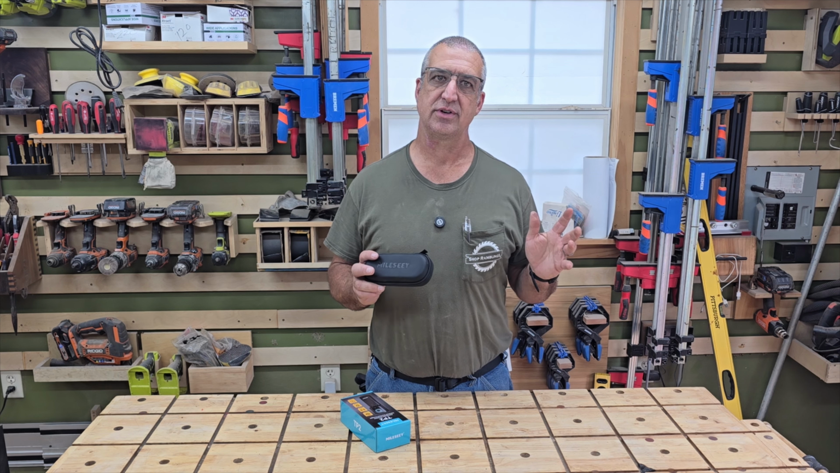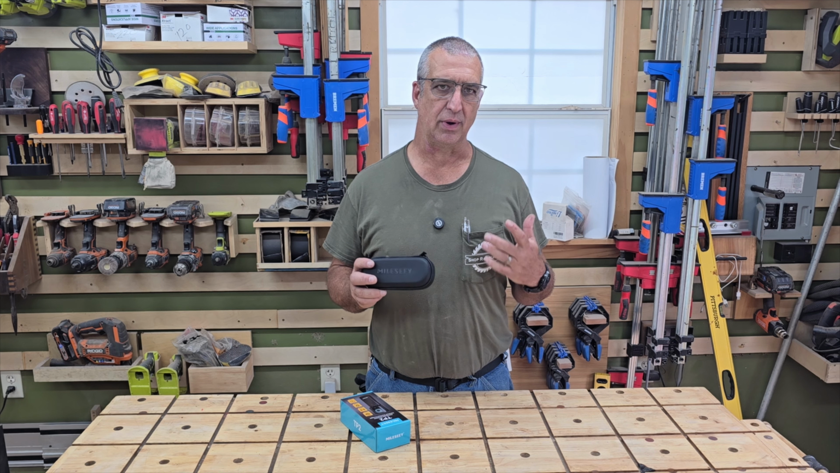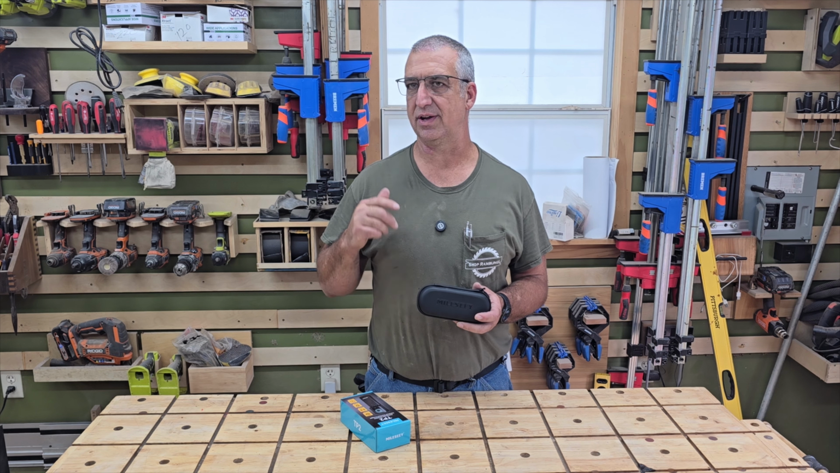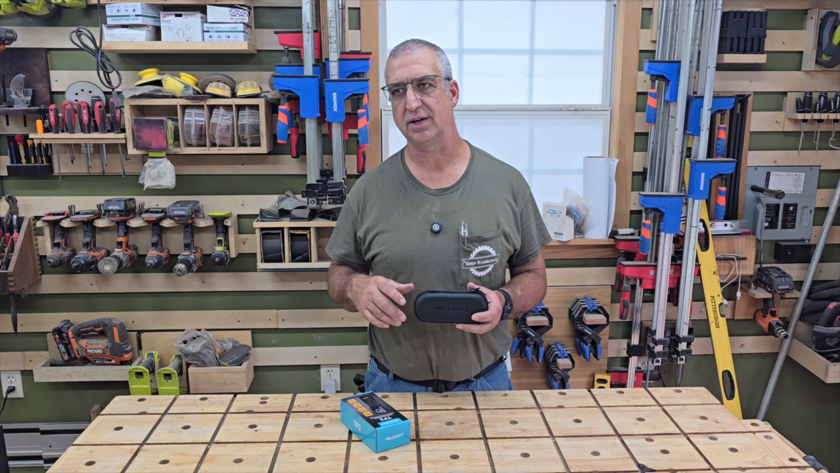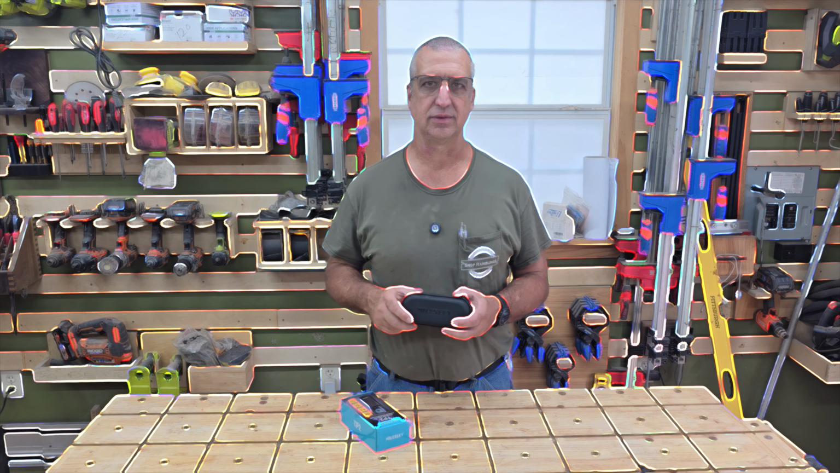And I wasn't sure if it was really going to be that much more useful than what my temperature gun is. But once I got it and started using it, I can definitely see where this is going to be of great benefit and is going to save me way more money than the cost of the machine in the long run. So let me show you a few features and what I have found with this device.